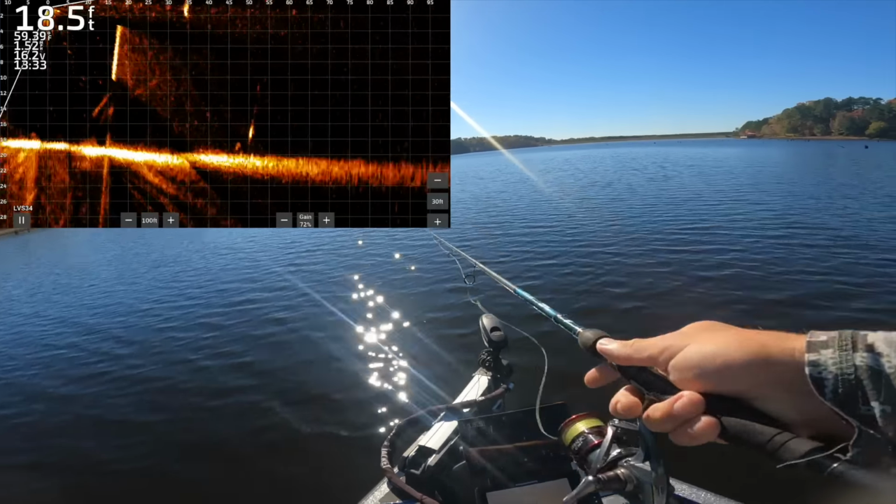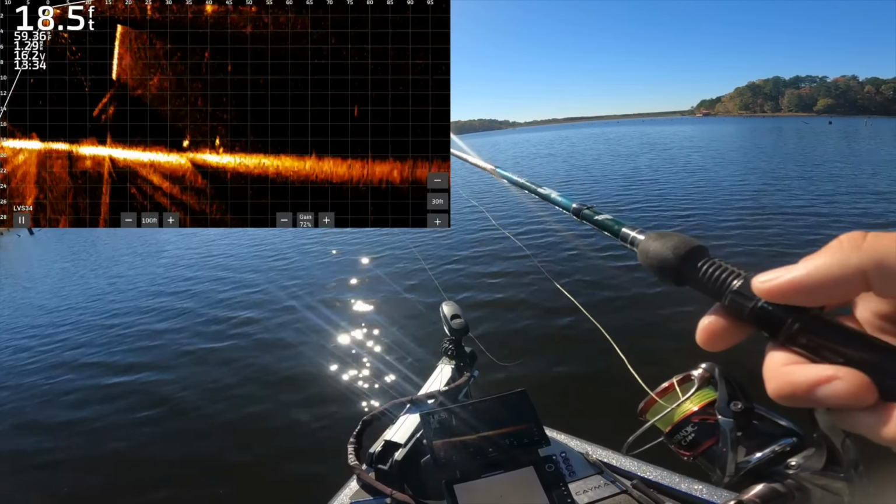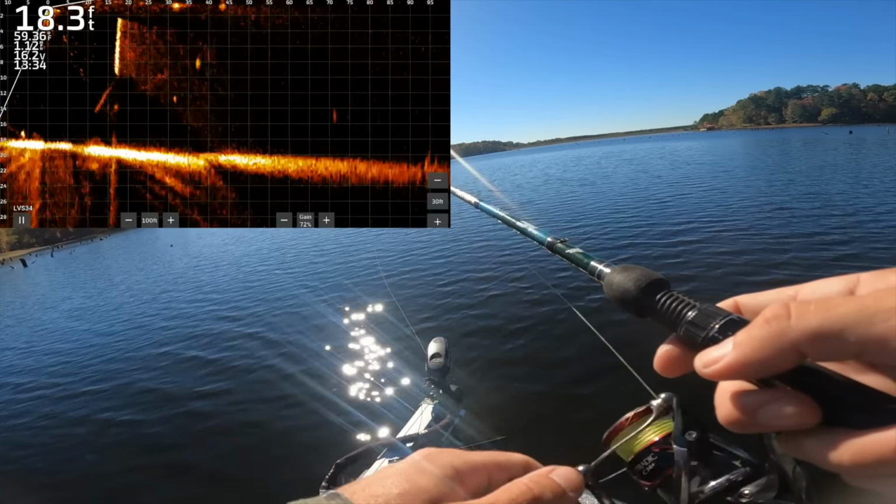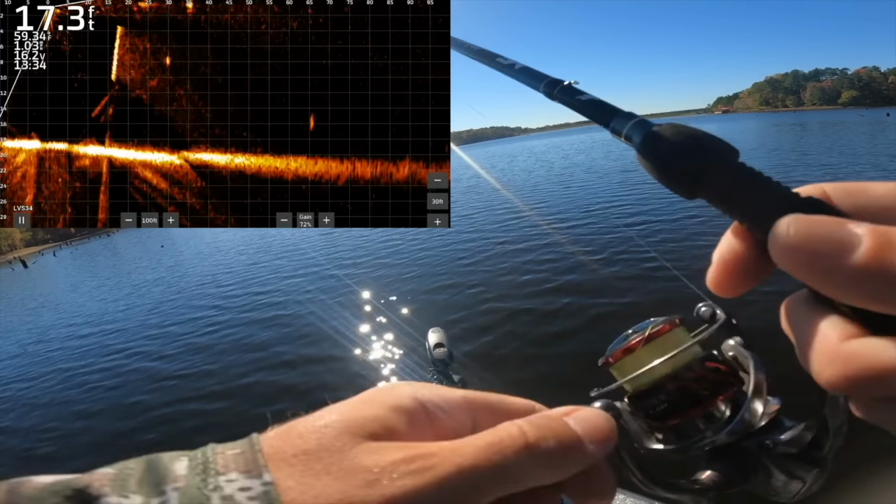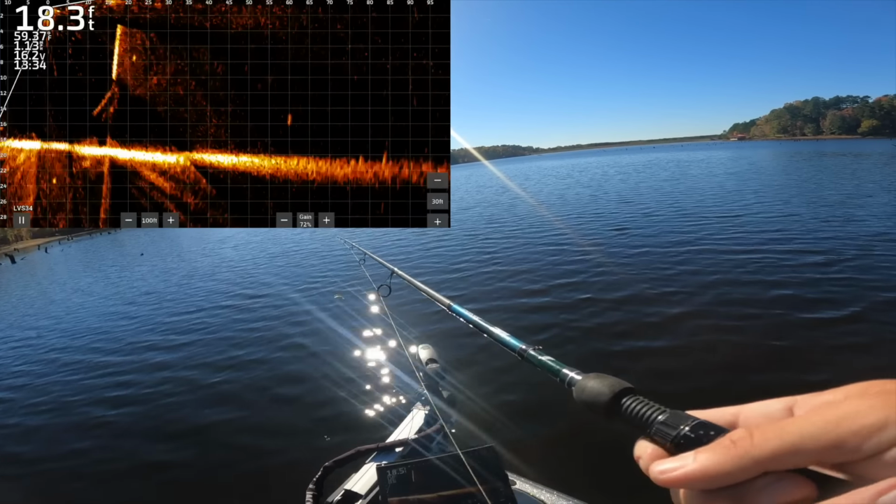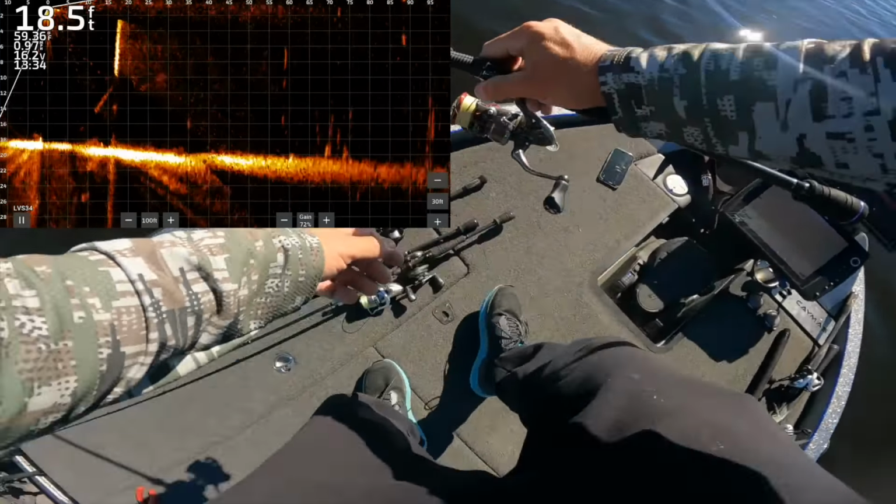Pretty good fish on the bottom out here. Couple good fish. Nope. Swerved. Another high up guy.